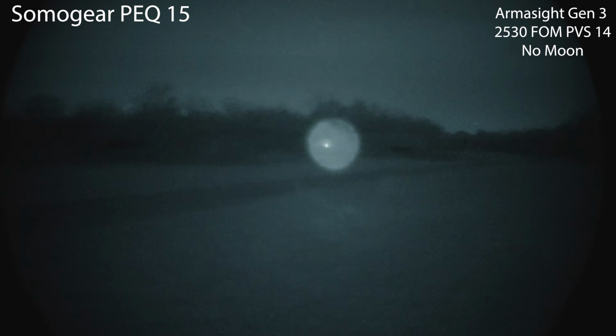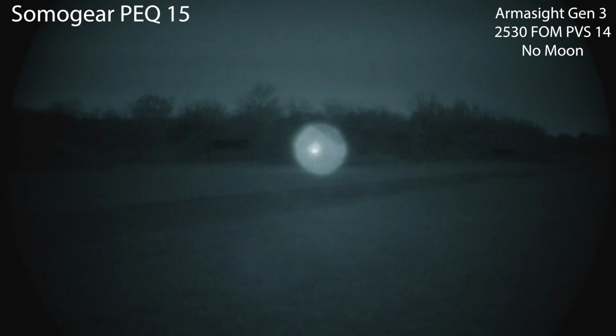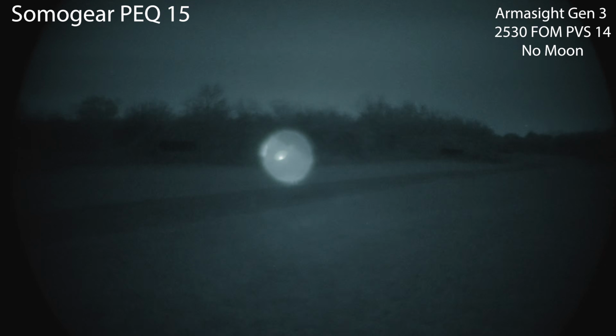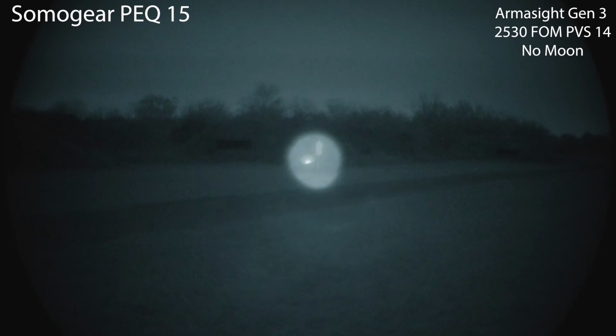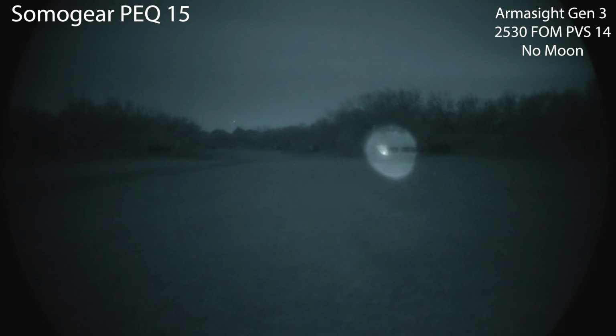The beloved Somogear PEQ15 on dual low. This is as wide as that illuminator gets, which I think is the biggest complaint for people that use this. So at 50 yards, it's honestly not much wider. That silhouette is standing at about 6 feet tall, so pretty close to man size, and it's not too much wider than that at 50 yards. So definitely not super usable up close. It's gonna be a spotlight. It's probably gonna auto gate your tubes a little bit.